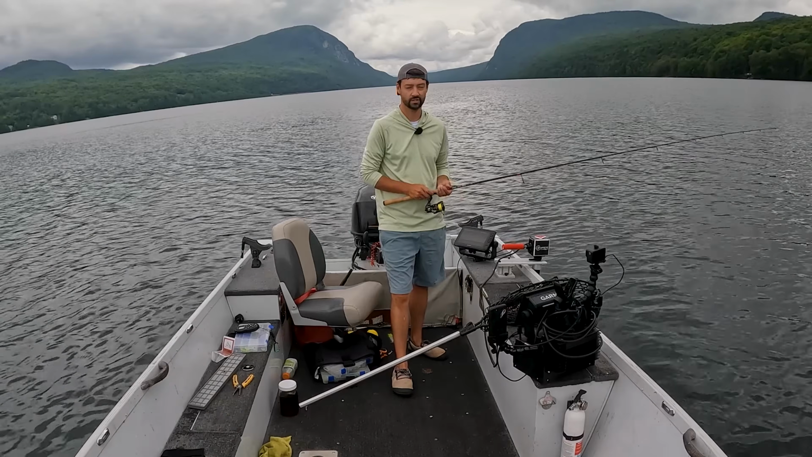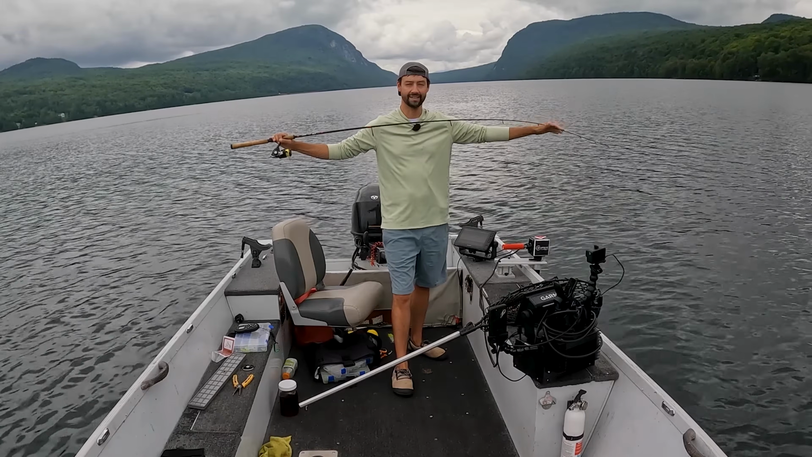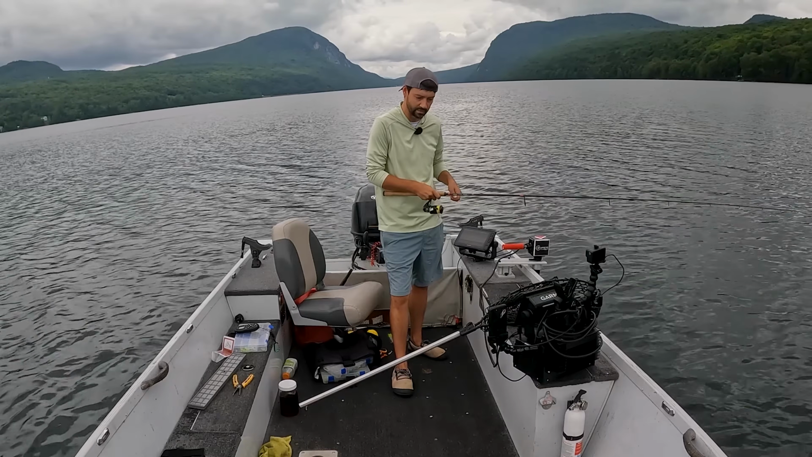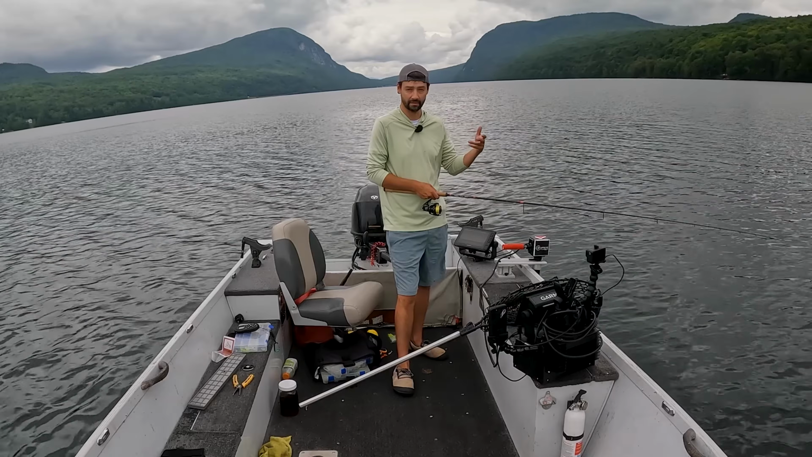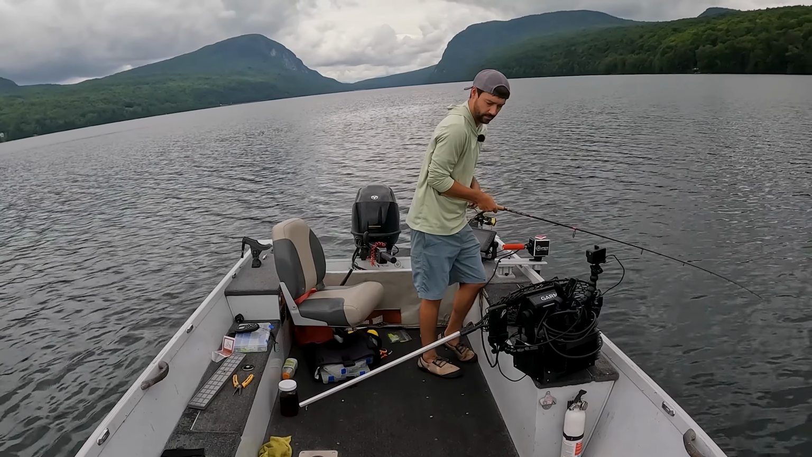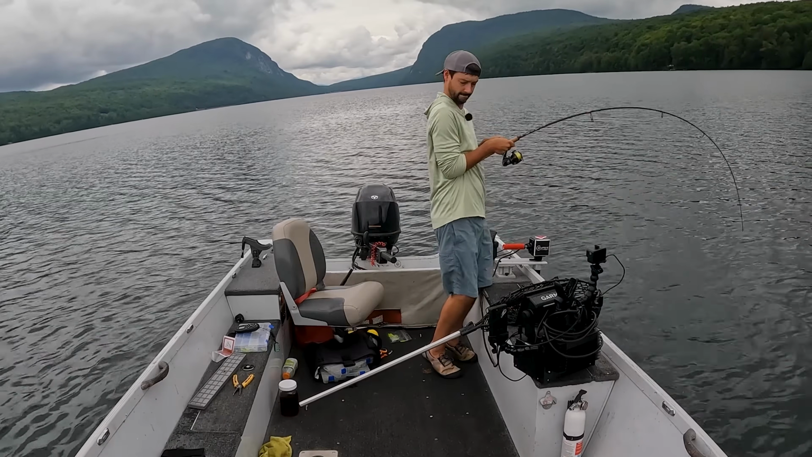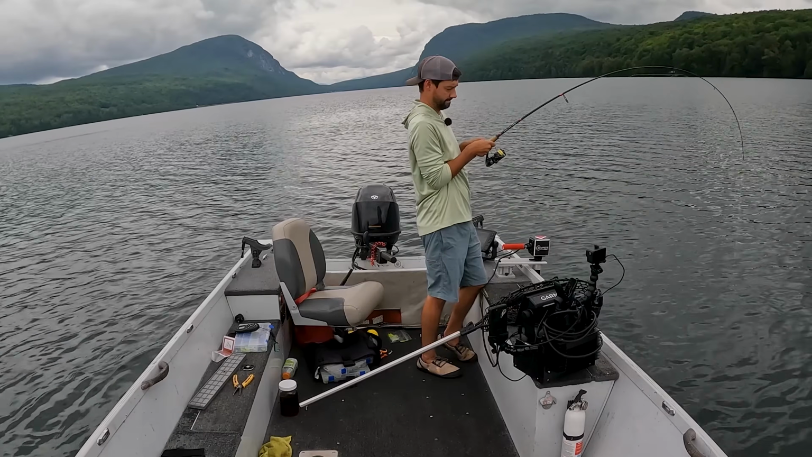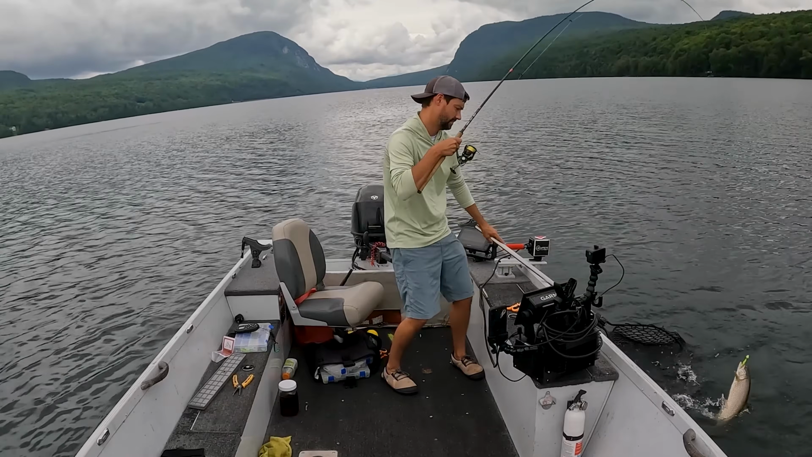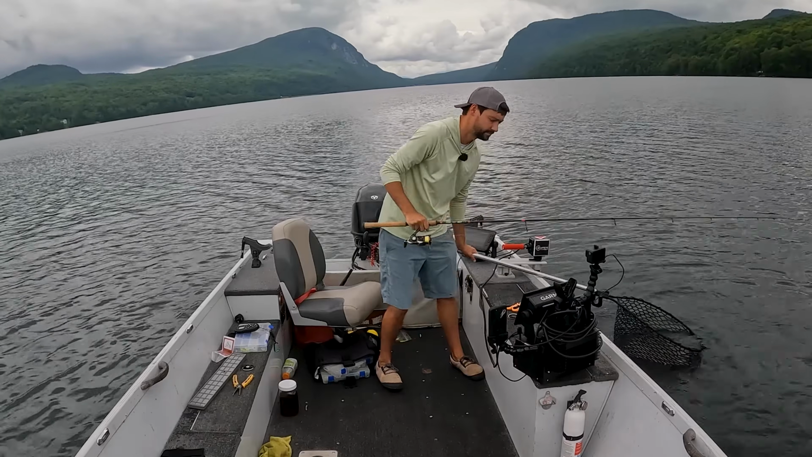Let's do that. As soon as you see that fish on 2D, start reeling away. As soon as they bite it, it's going to load that rod up. Keep reeling into them. It's a little bit easier with the bait caster because you're basically reeling 5 pounds of fish away or 10 pounds of fish away like this one. Oh, slack. Come on, get in the net.